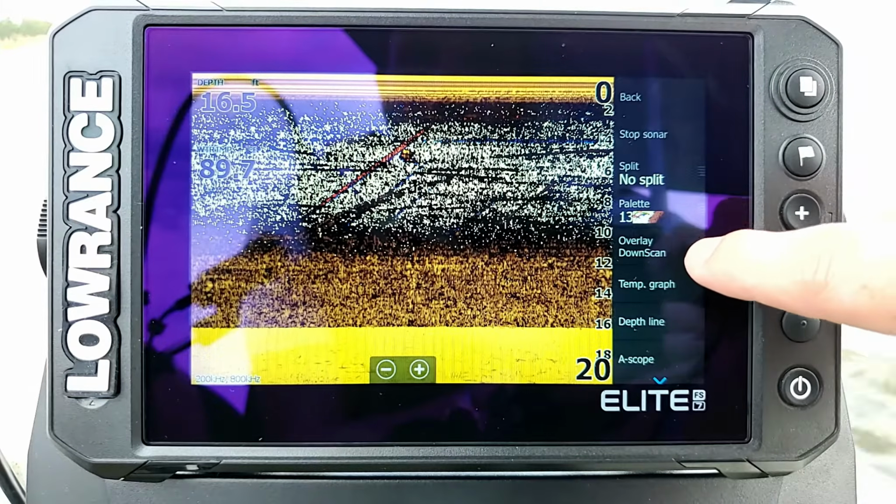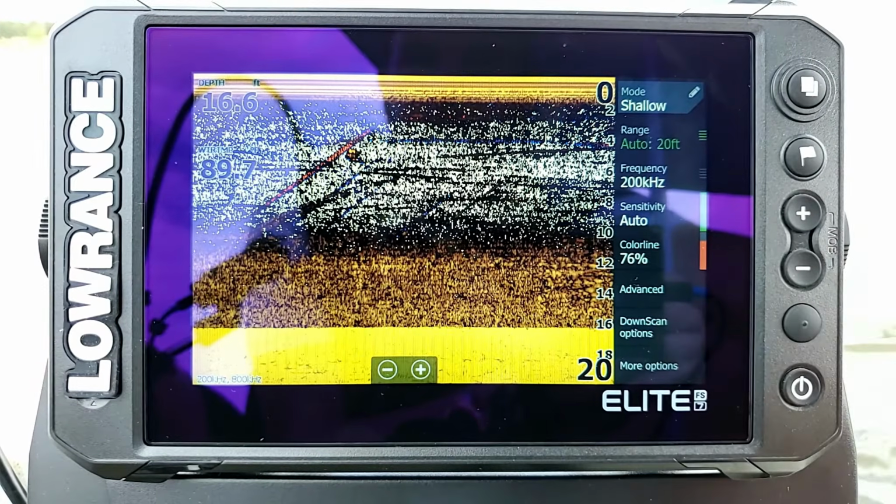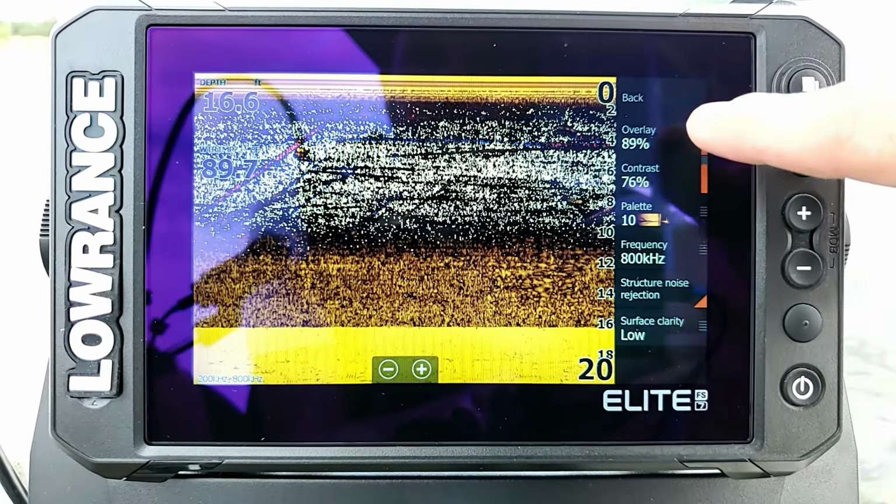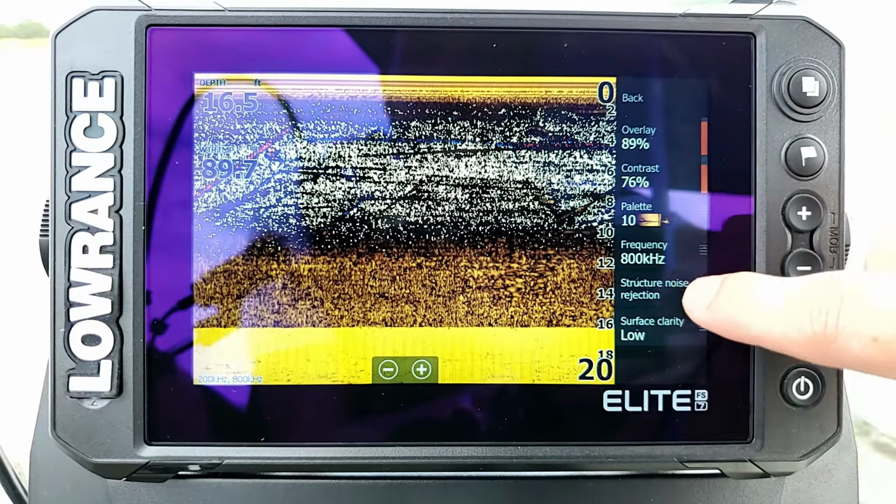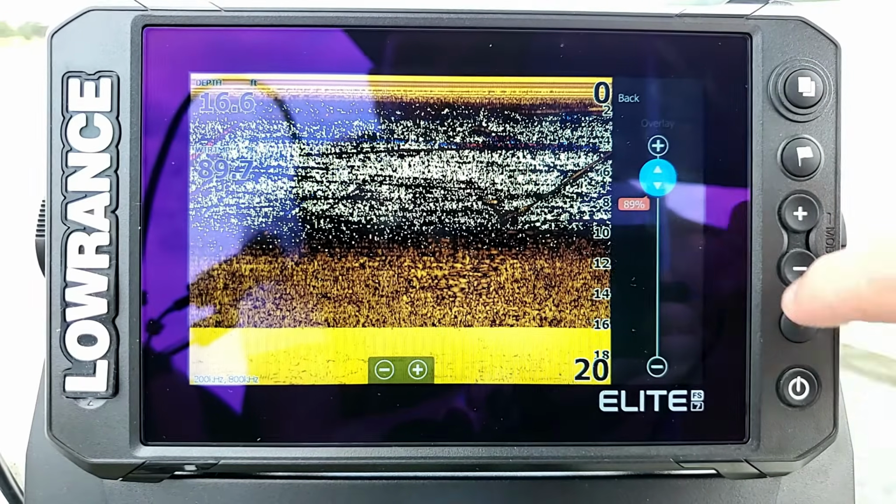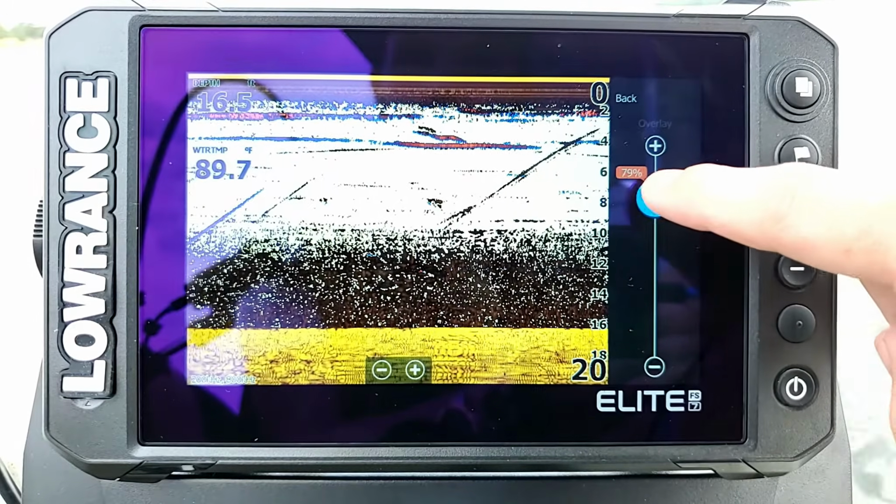So when we went in and selected overlay down scan, if we go back, we now have this new option that pops up right here that says down scan options. We can select it and go through and control all the different menu options for our down scan. For our overlay, we can decide how much information we actually want to overlay on the screen.